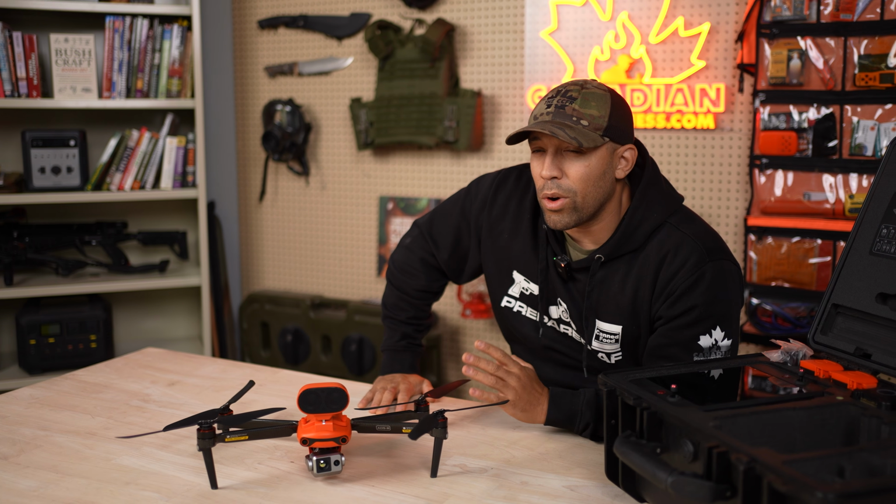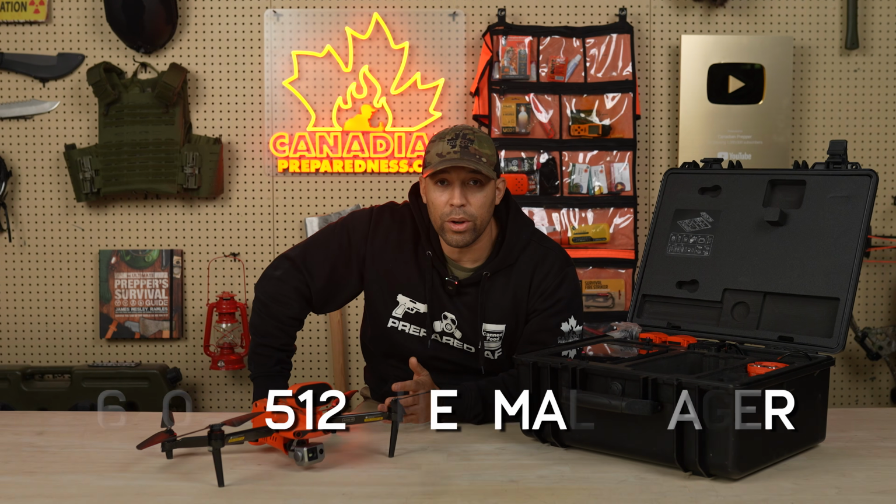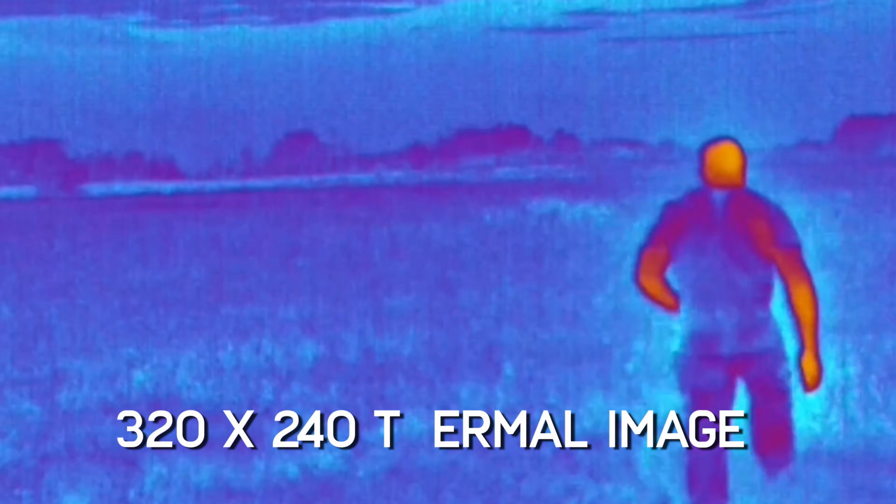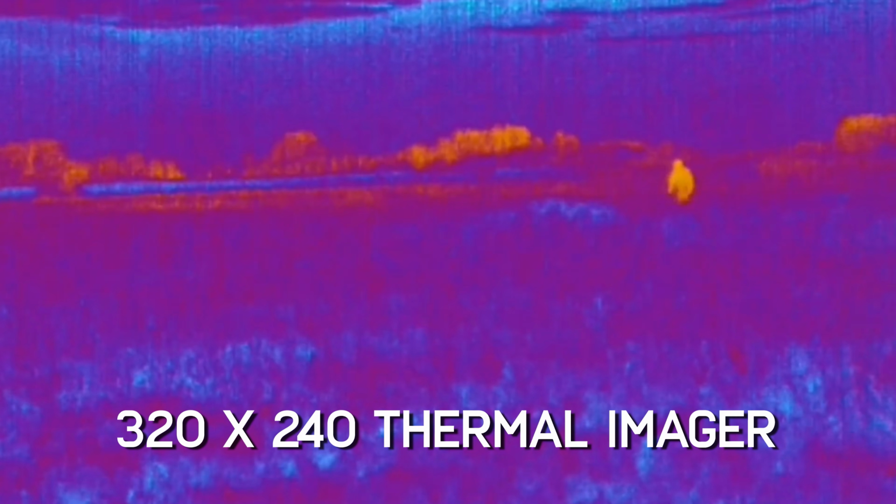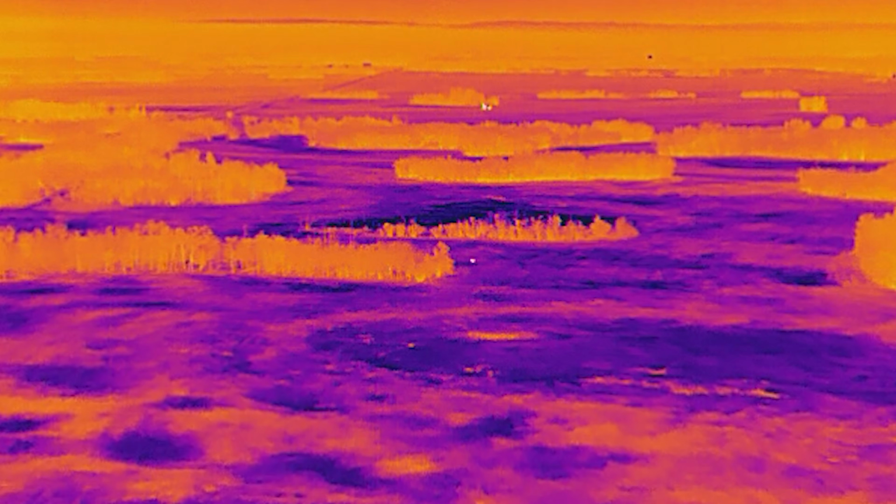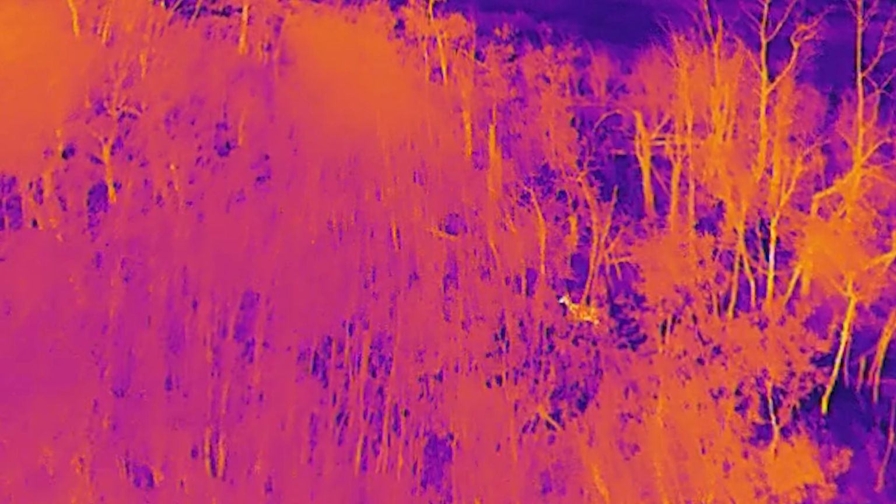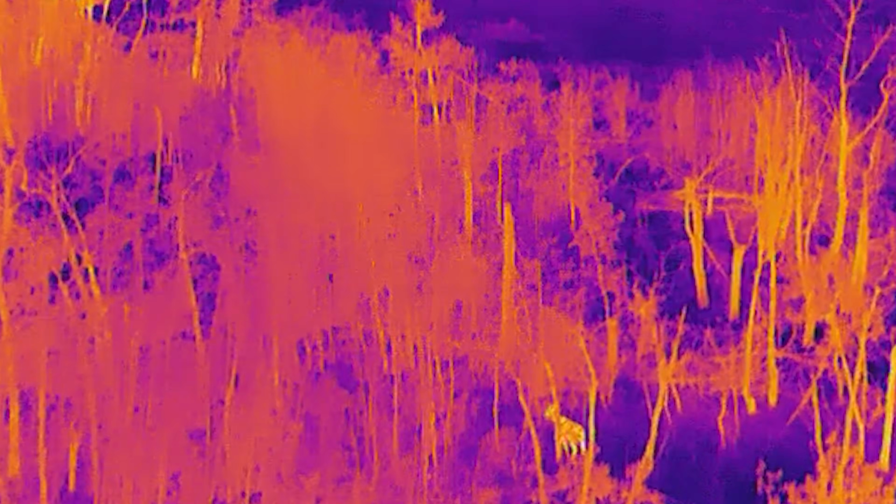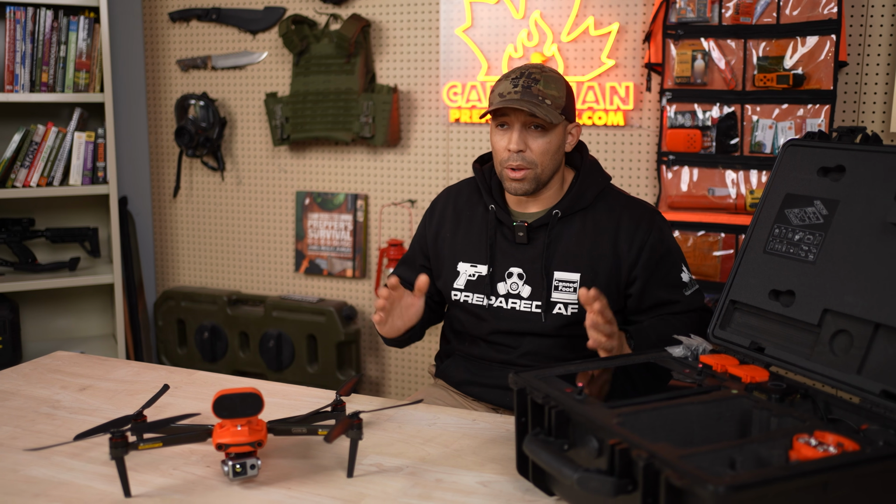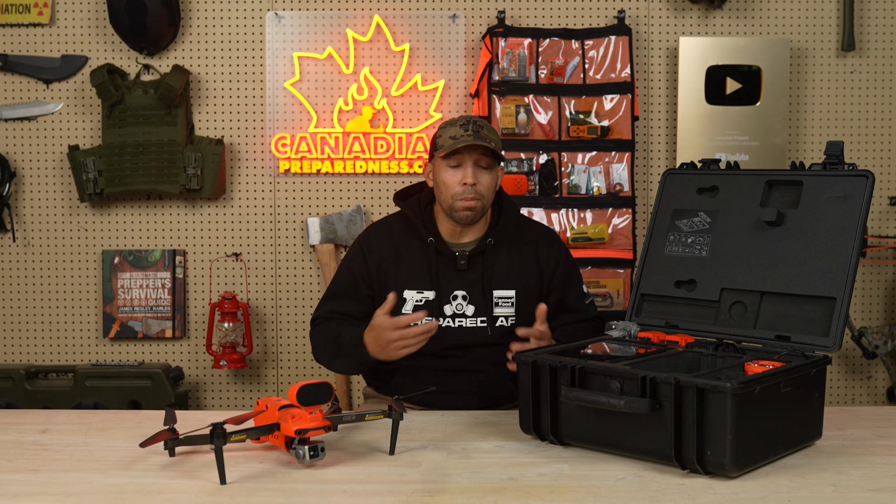As far as I know, one of the highest resolutions that a civilian can get their hands on is a 640 by 512 thermal imager. It doesn't sound like much compared to a normal camera because what you're talking about here is the ability to detect and identify. You just want to know that there's something that's alive out there that's giving off a heat signature, and that extra bit of resolution is going to let you identify it at a much farther range. You don't want to go below a 300 pixel thermal imager. It's just not going to be that useful for preparedness purposes.